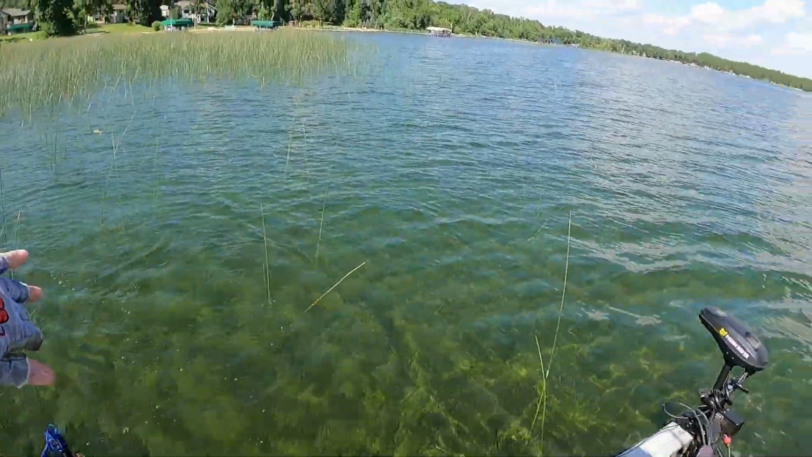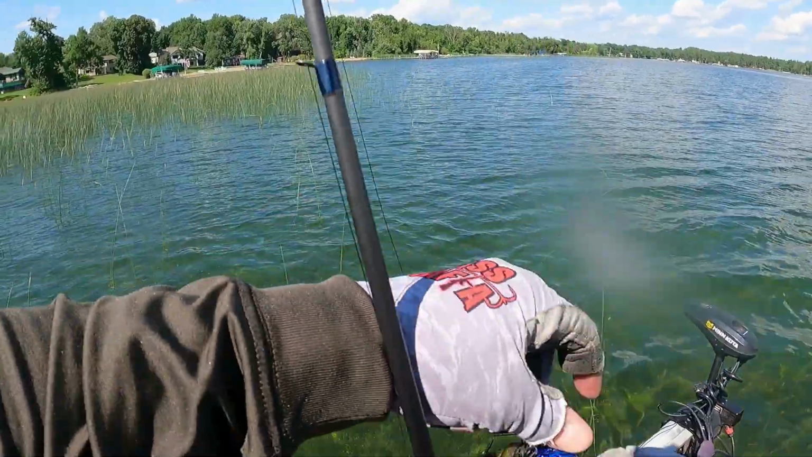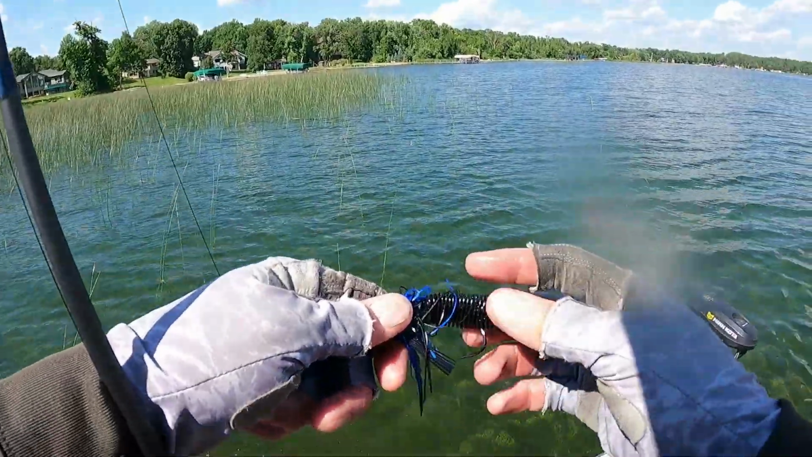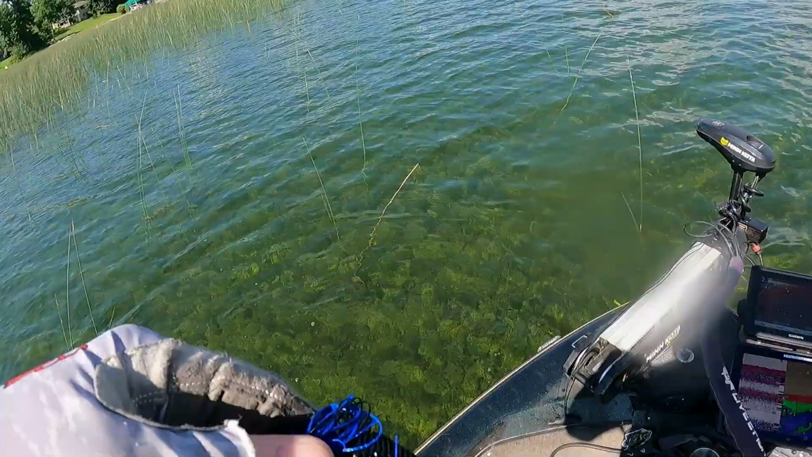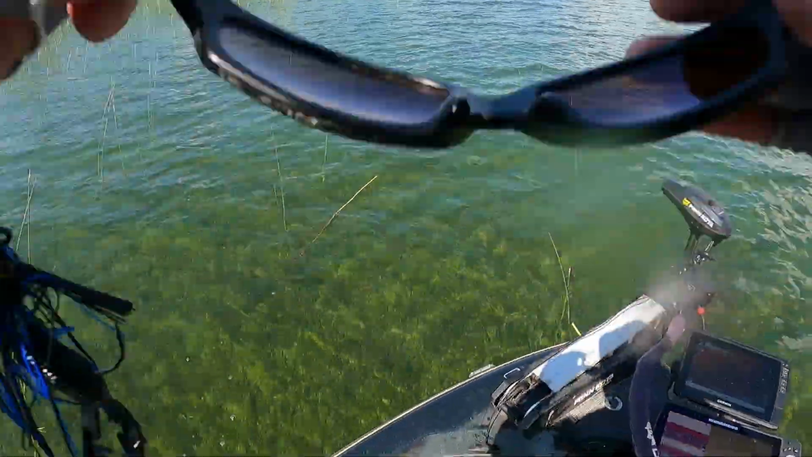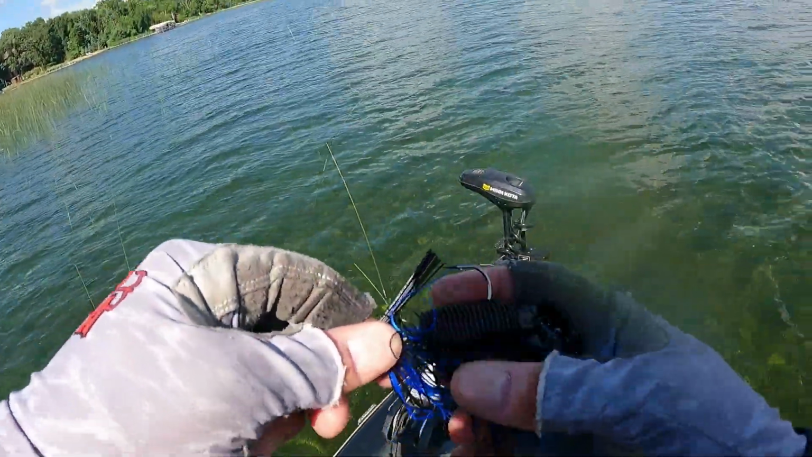Nursery, 1 pounder. On this lake so far, it seems like all the smaller fish that I've caught were up shallow, other than this morning with a couple of them. Might be just an area thing.